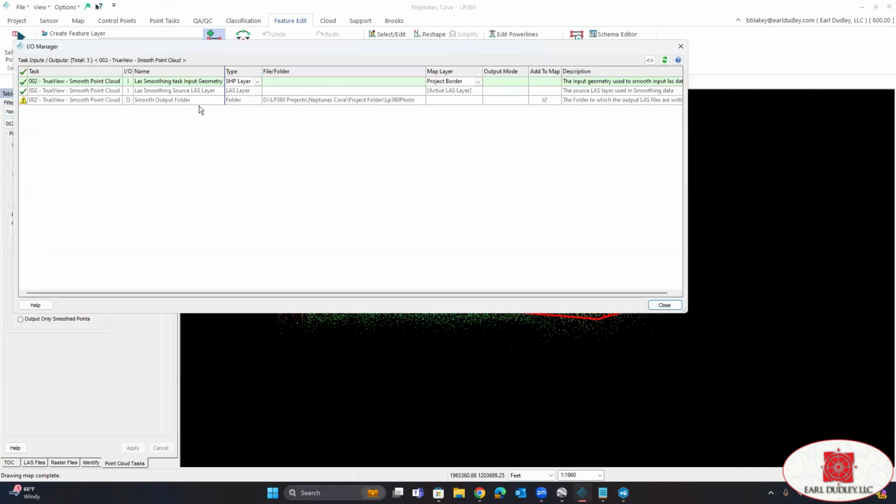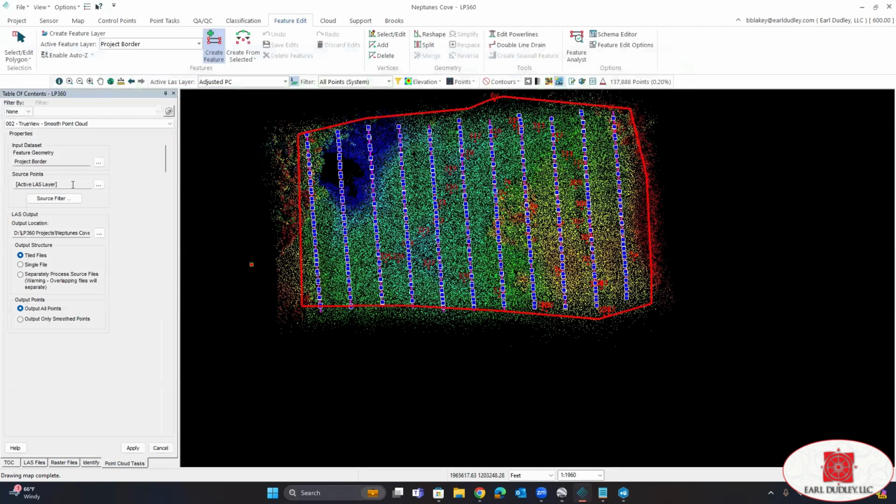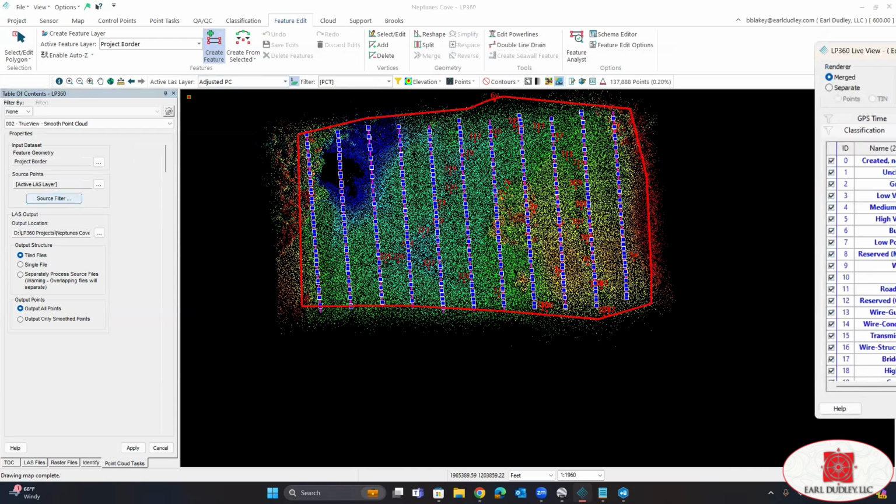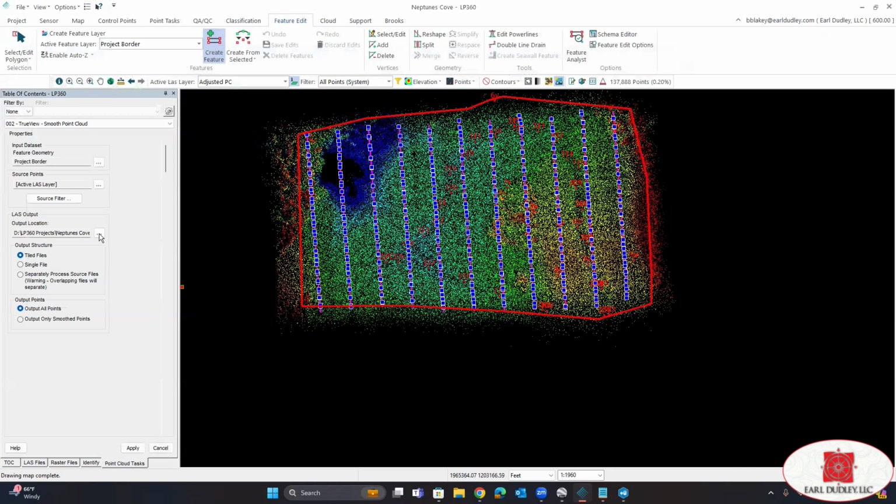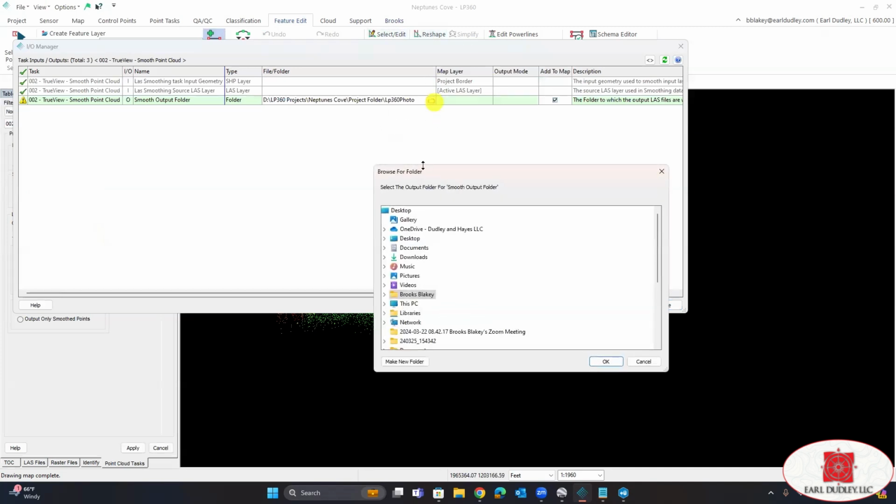Click the ellipsis here. We want to make sure we have shape layer and the shape file that we just created. In this case, it is project border. Active las layer, which is going to be the adjusted point cloud. And then our source filter, we just want to make sure all points are selected. If they're not, just in the drop-down menu, select all points. If we hit the refresh, we can see nothing has been classified. Now we're going to set up an output location.